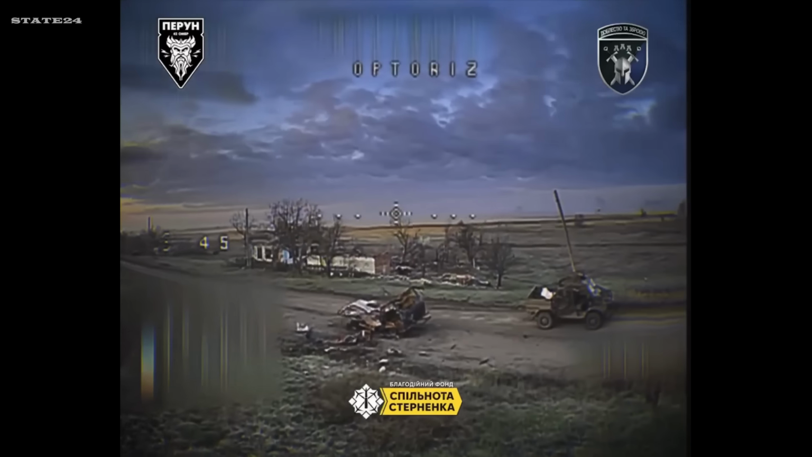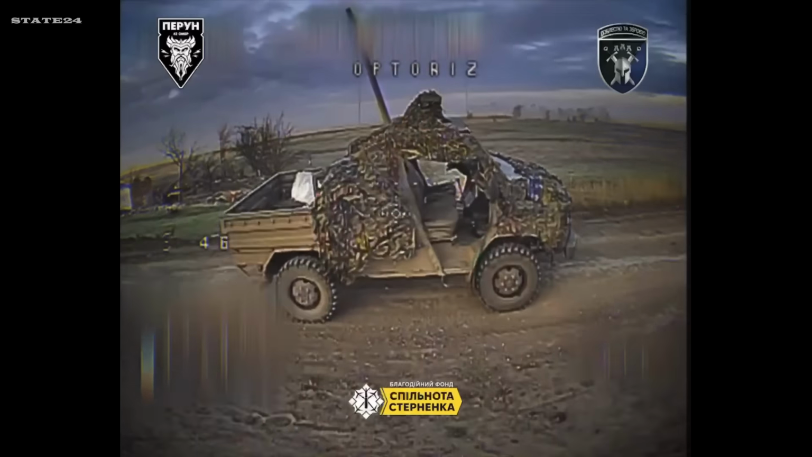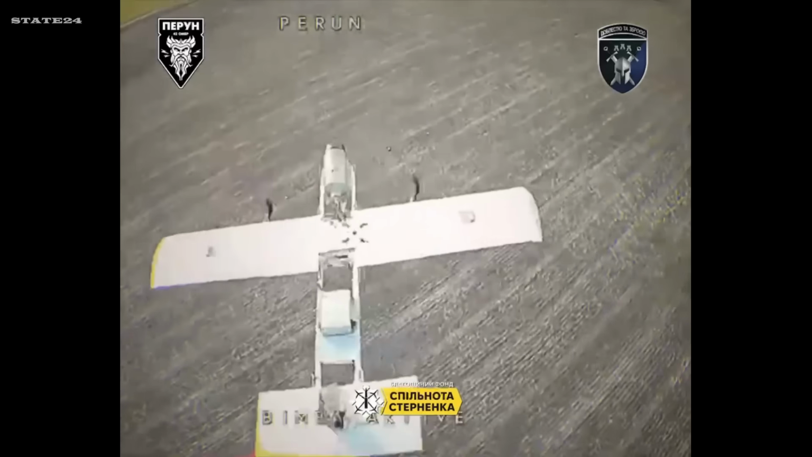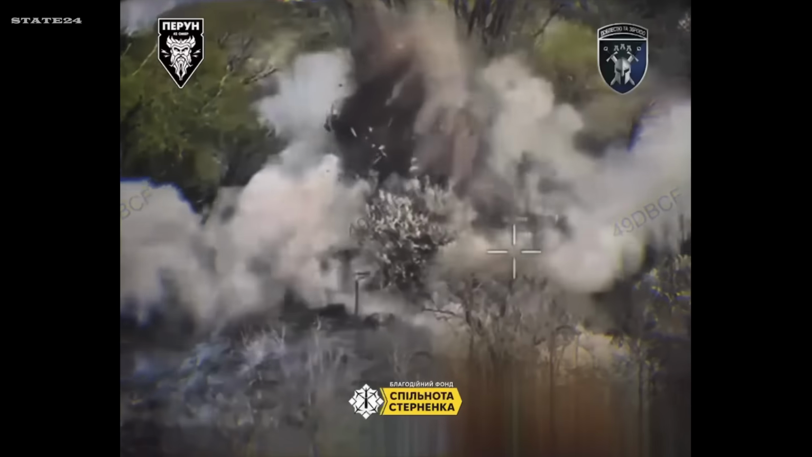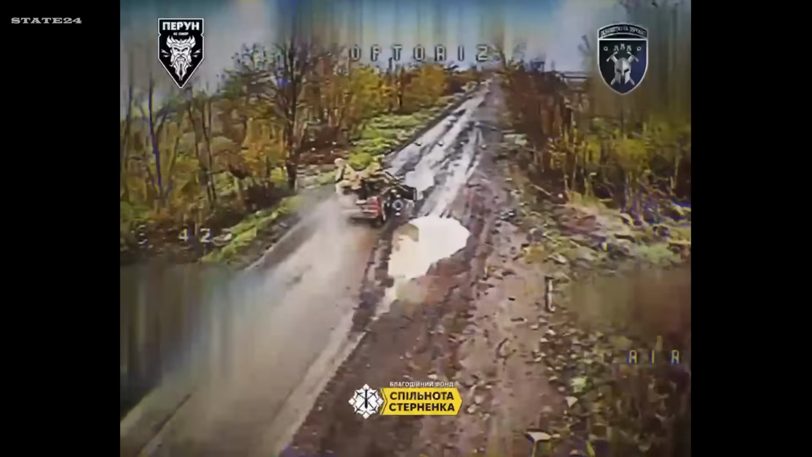Perun Unit, 42nd Mechanized Brigade. 1 day's work on the front. A tank destroyed. 2 vehicles hit. A shelter taken out. 6 soldiers removed from the battlefield. And before lunch, 5 Russian Molniya drones shot down. Daily numbers. Steady pressure. No let-up. When this is just a routine update, how long can the other side keep up?